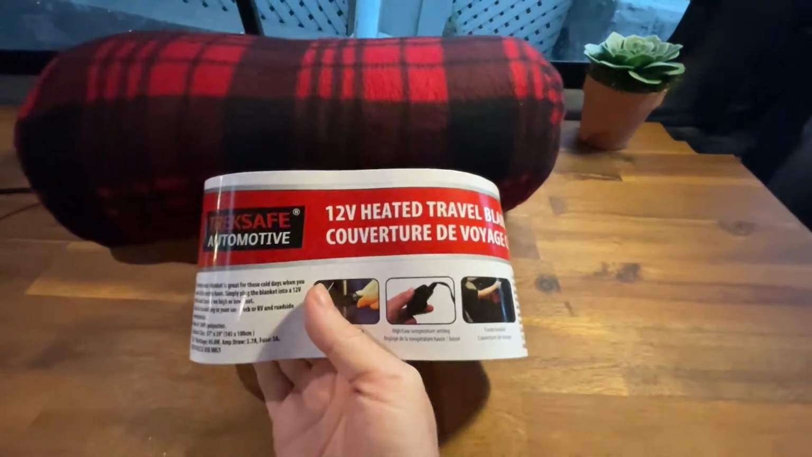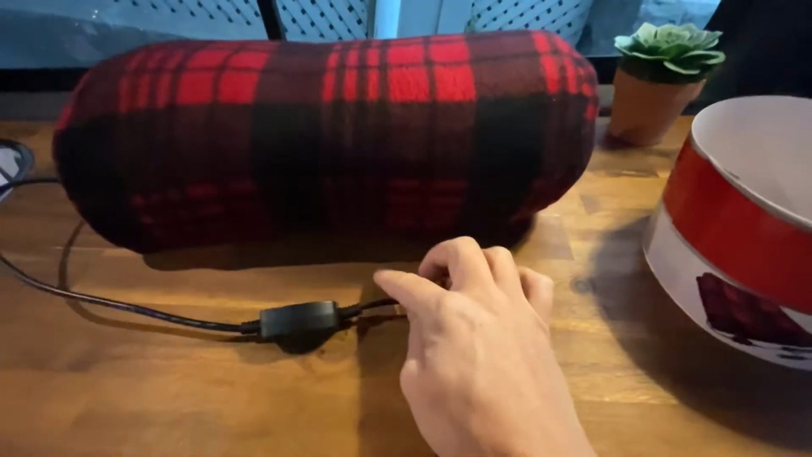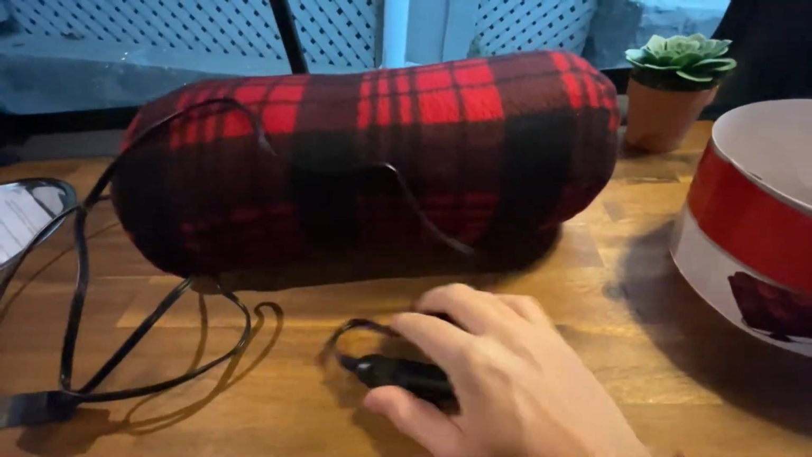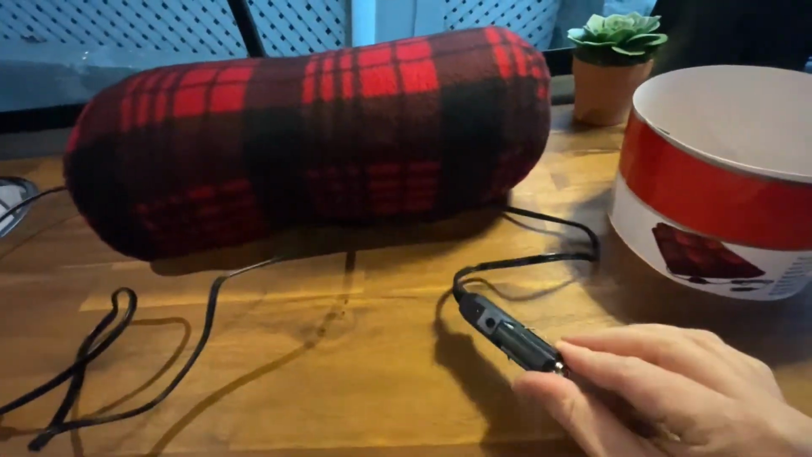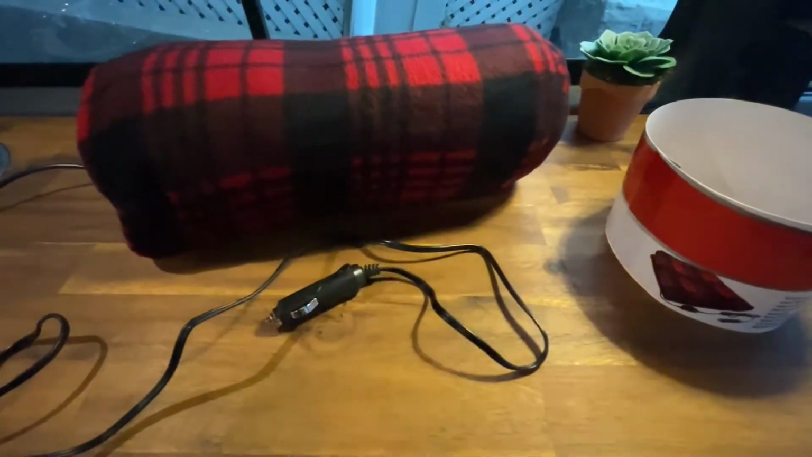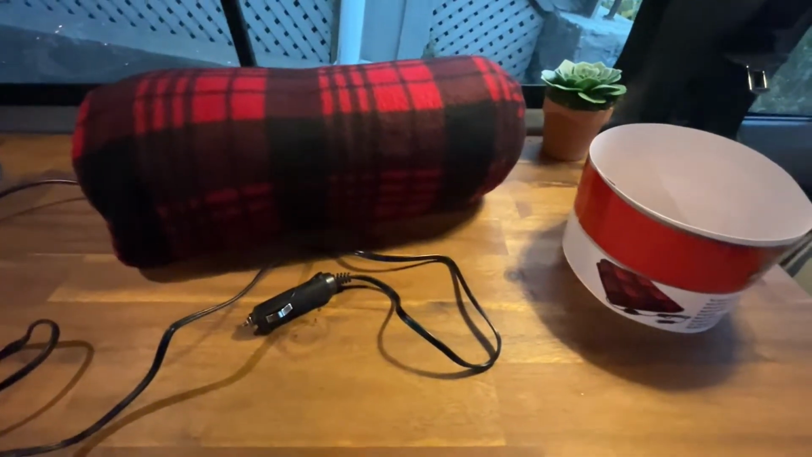The other one did not work at all, so it was a total waste. The only downside I would say would be that the cable is not very long, only 5 feet really from the plug to the attachment. So I would recommend using like a cigarette lighter extension cord. But besides that, it works pretty well.